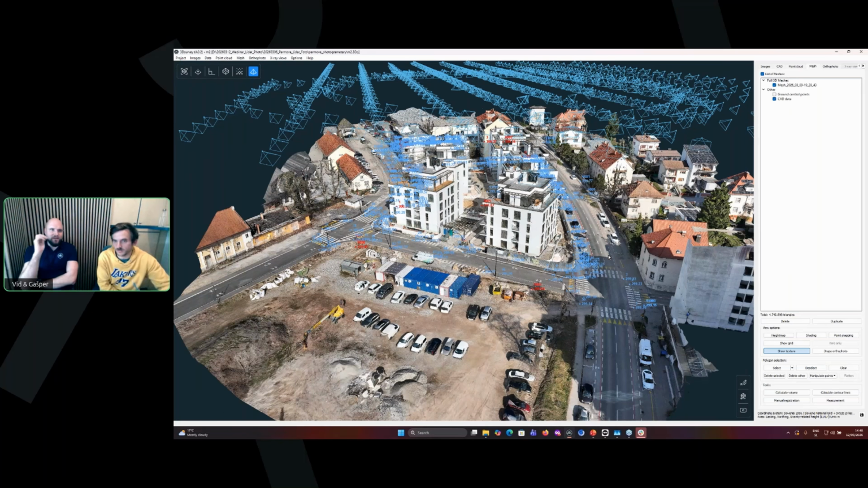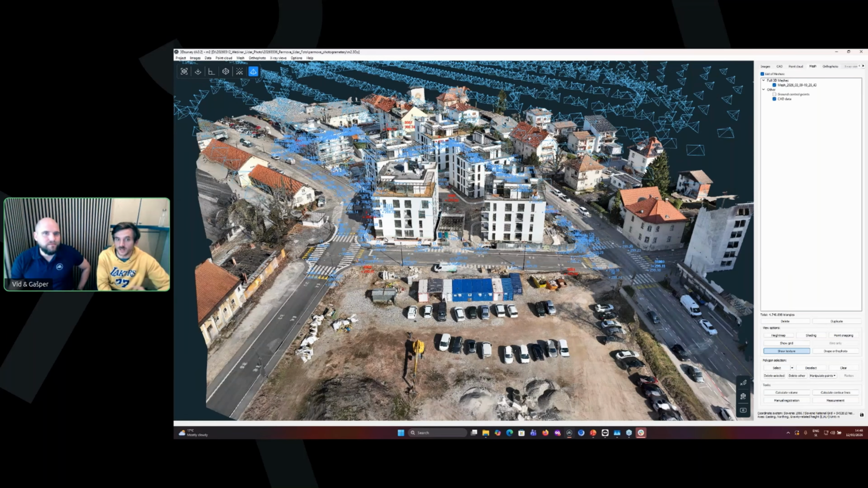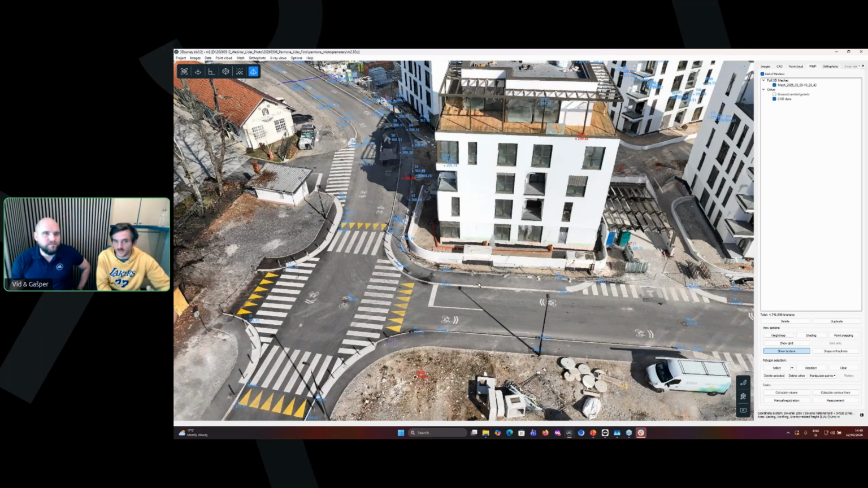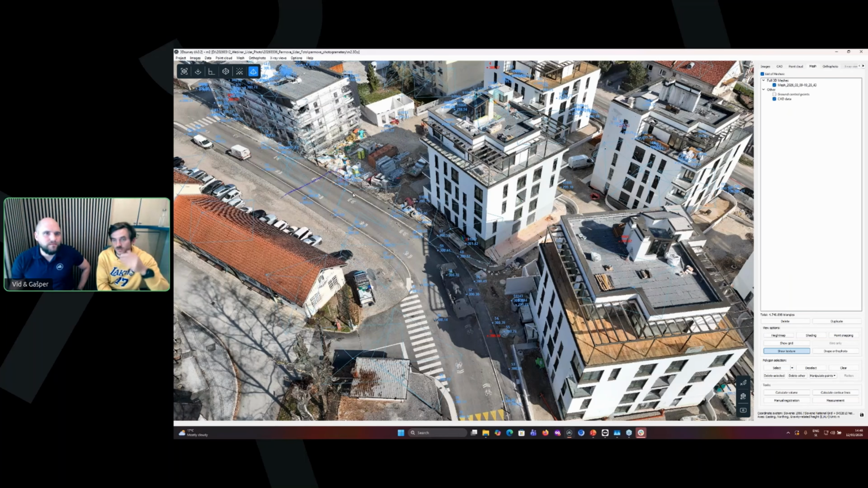So, what were you mapping here? Well, this was a construction site. We have to measure the buildings and the surroundings of the buildings, the new road here. Everything was done with this project of these new buildings.